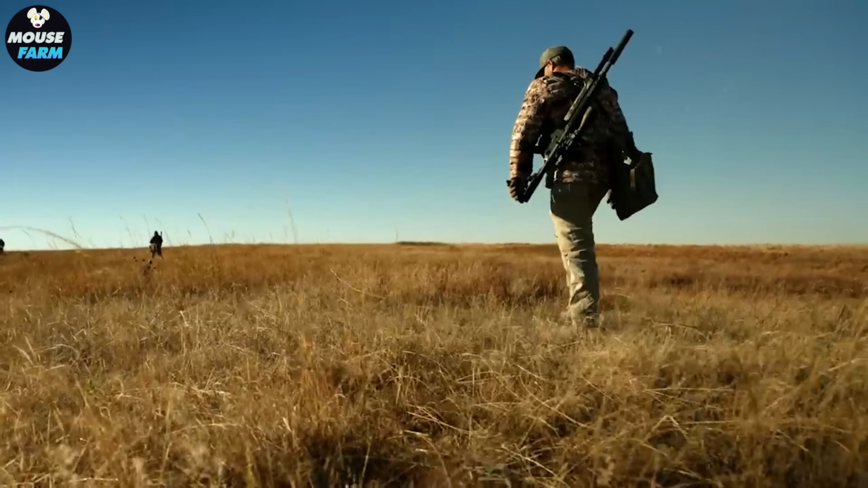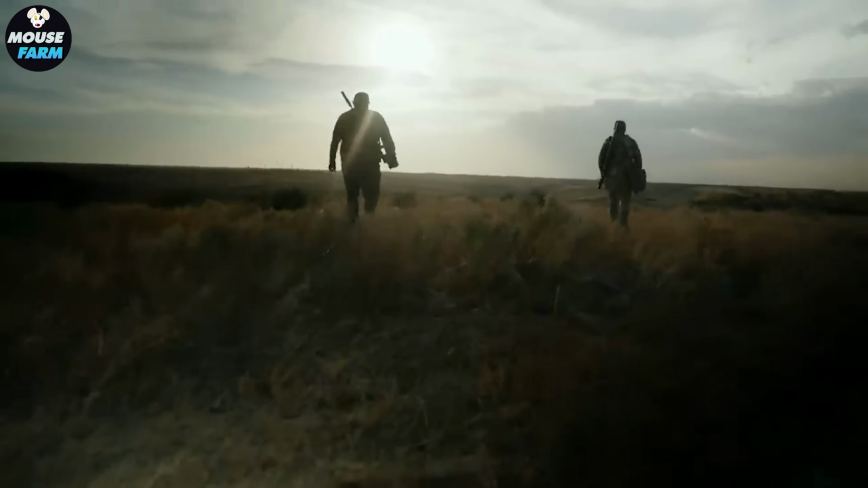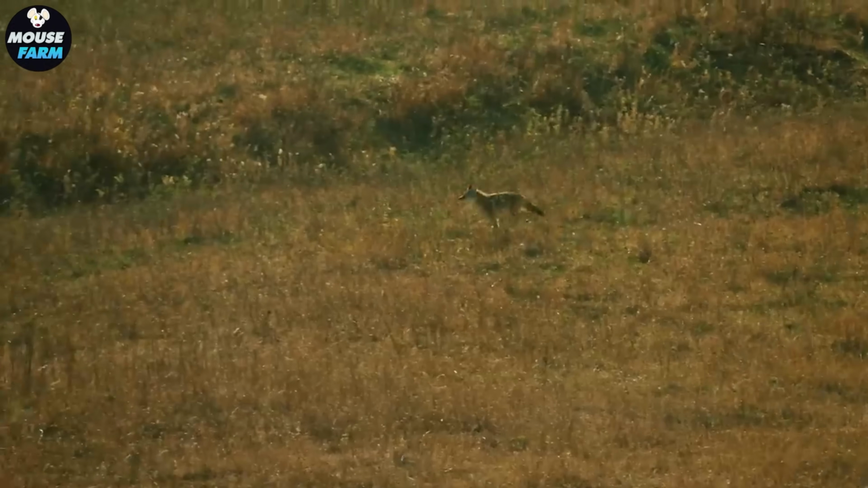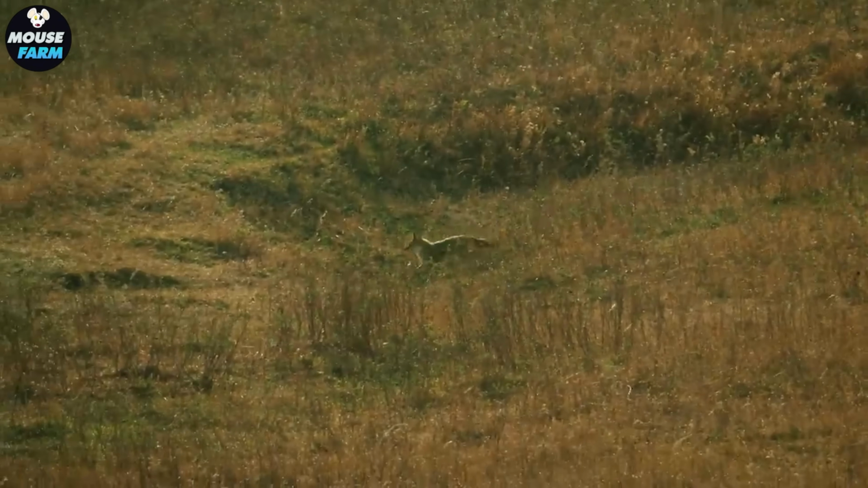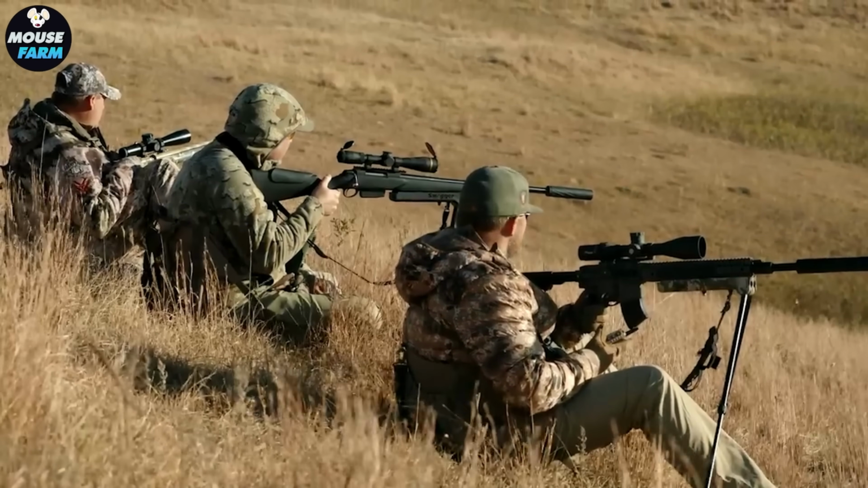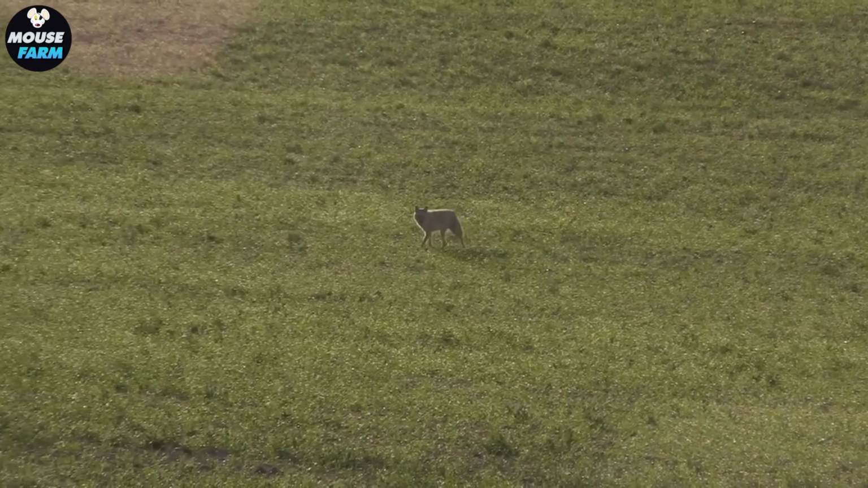In the wake of the 2020 crisis, wildlife officials credited gun hunting with helping control the coyote population by taking down more than 500 animals each year, saving North American farmers and ranchers nearly $1 billion in livestock losses.